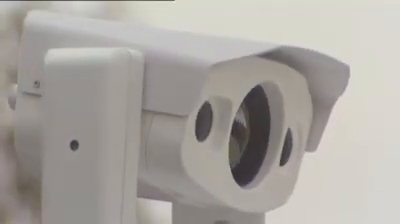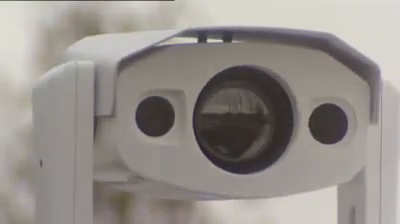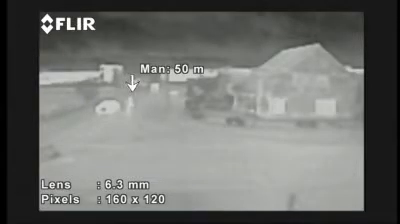The PTZ35x140MS comes with a fully integrated pan and tilt. It provides you with a full 360-degree viewing capability. A fixed-mounted version of the PTZ35x140MS is also available.